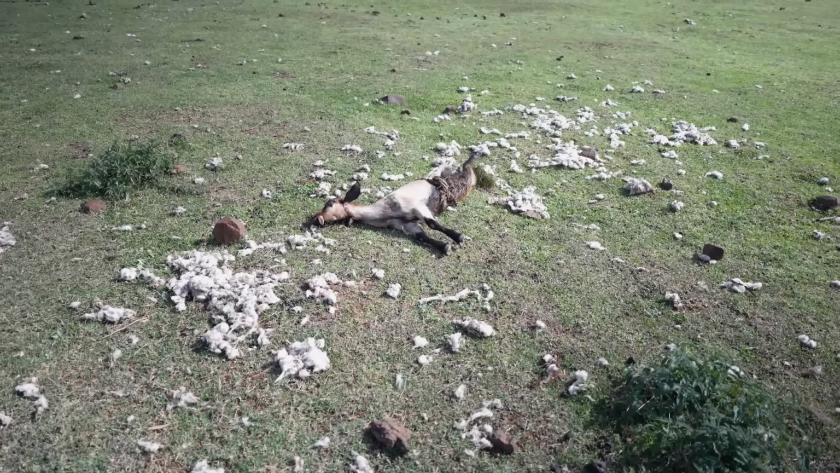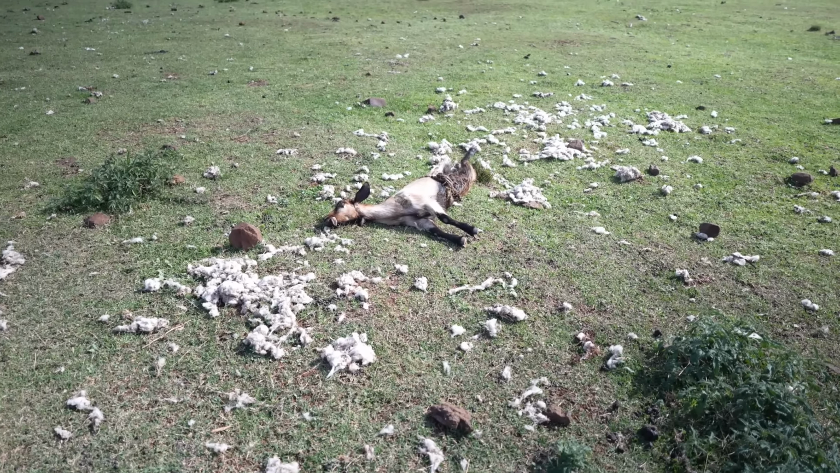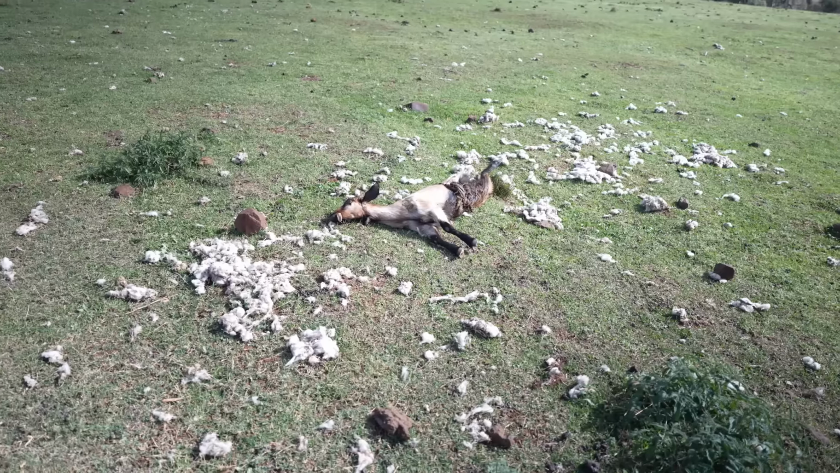I've dragged this nanny goat down to a sheep camp. There's remnants of a carcass already here from one of those guys, so hopefully those scent lines pull in a couple of foxes tonight. You're still watching the video, that's a good thing. So I'm just moving into position at the moment.